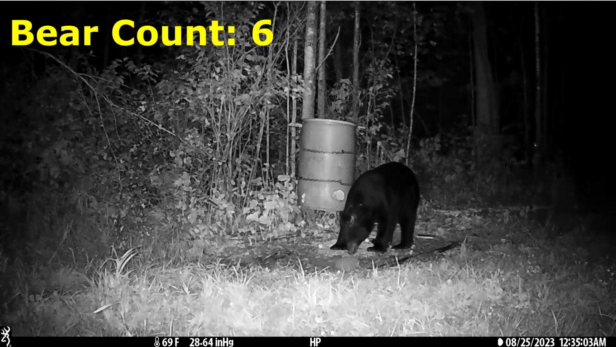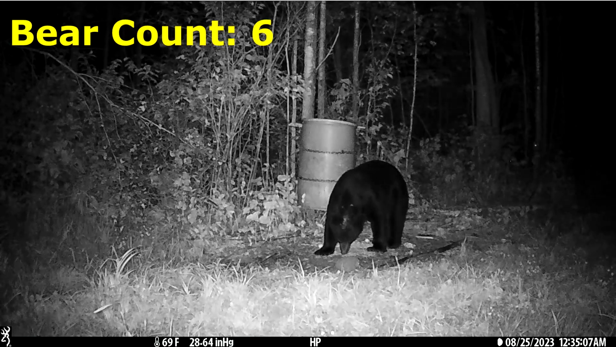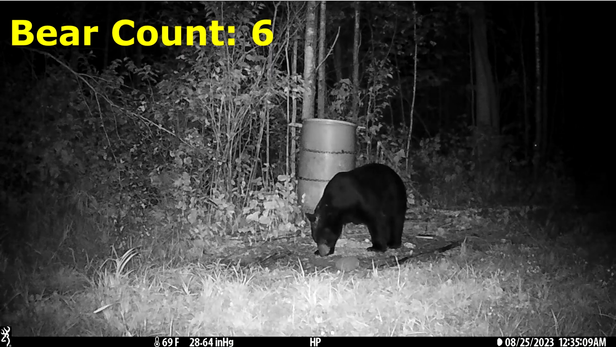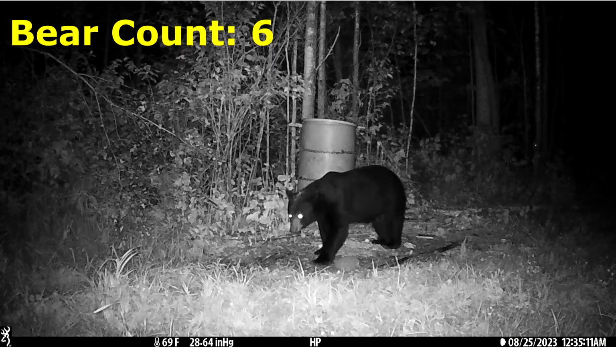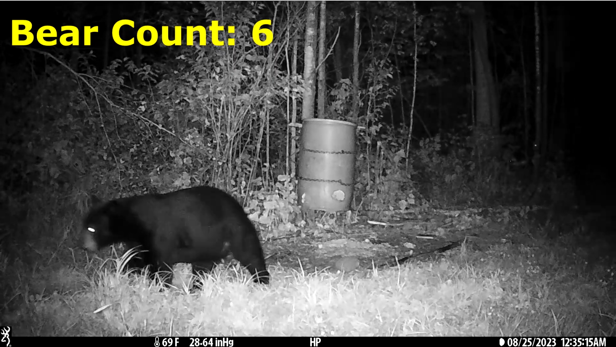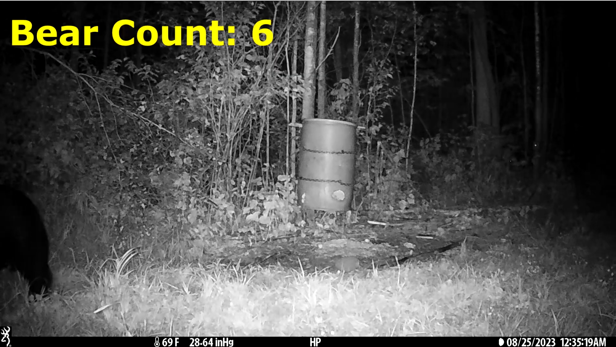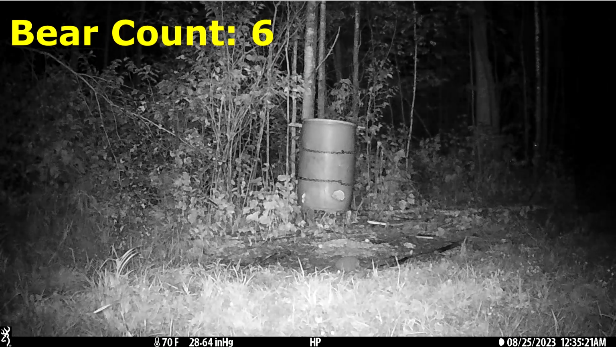So then we move on to the 25th. At 12:35, a large, what I think is a male, shows up. This one looks bigger than the other one that we've been seeing show up. I don't know if it's really the same one or not. So I'm not sure. Do we have 2 large males showing up, or is it still that same one? I just really can't tell.